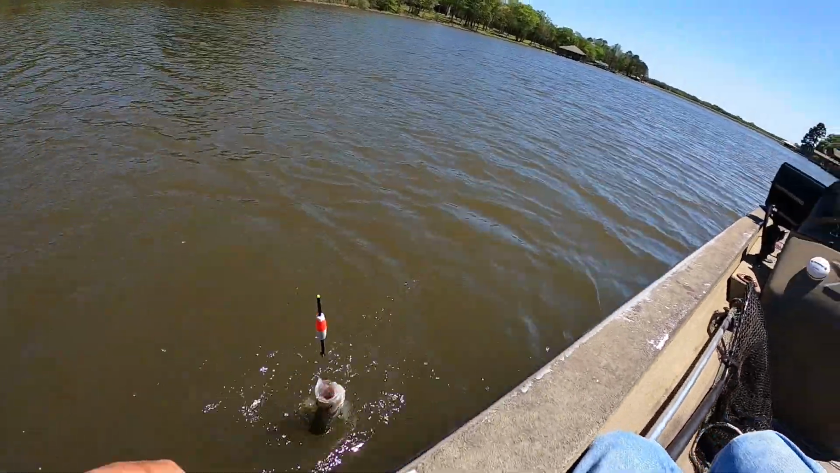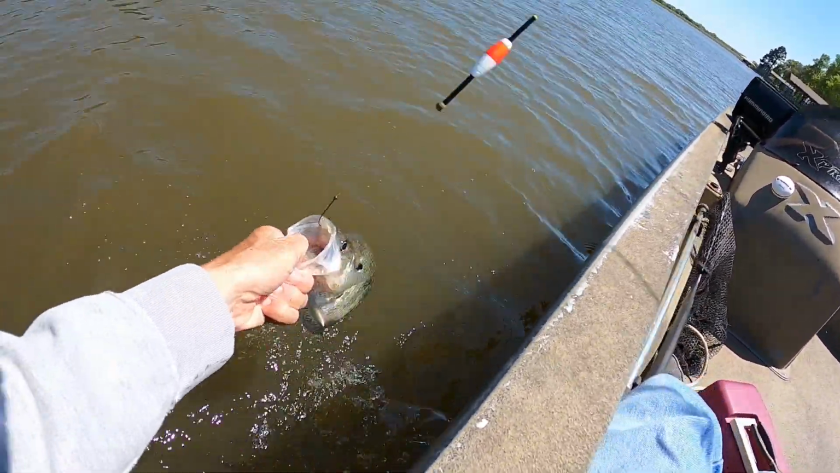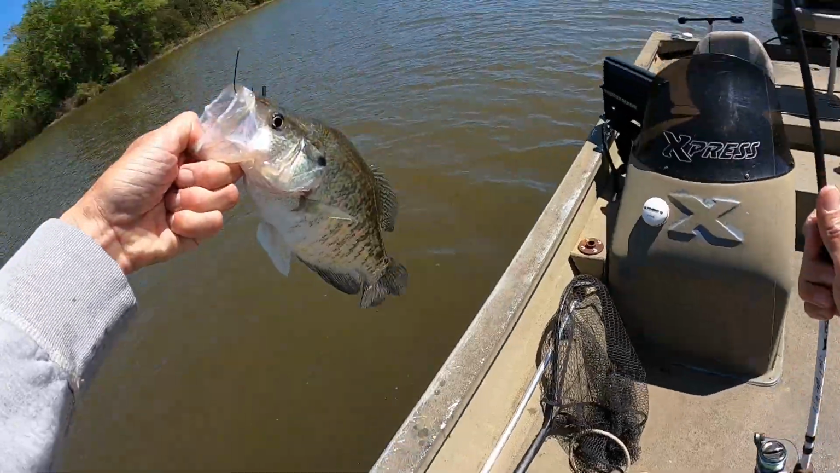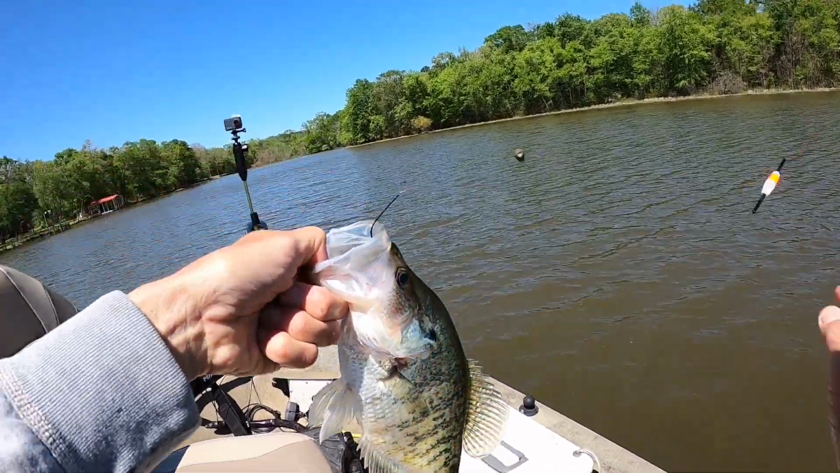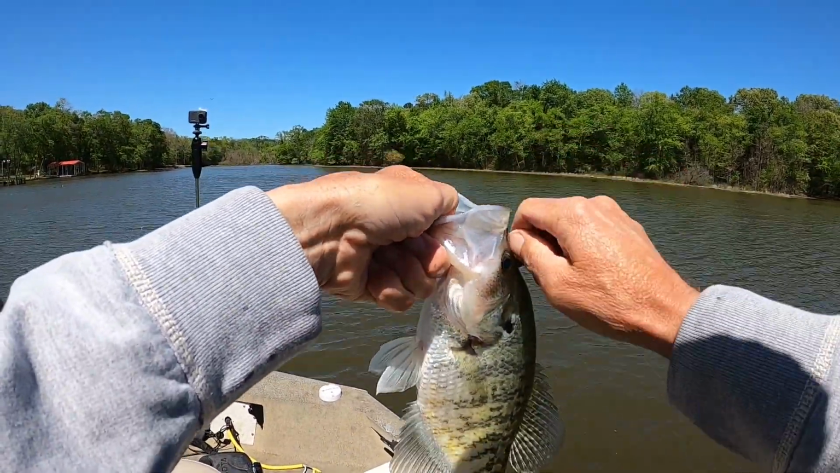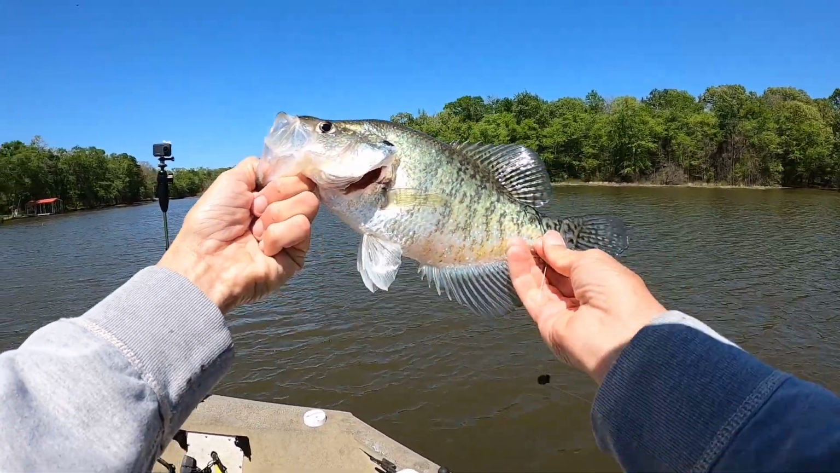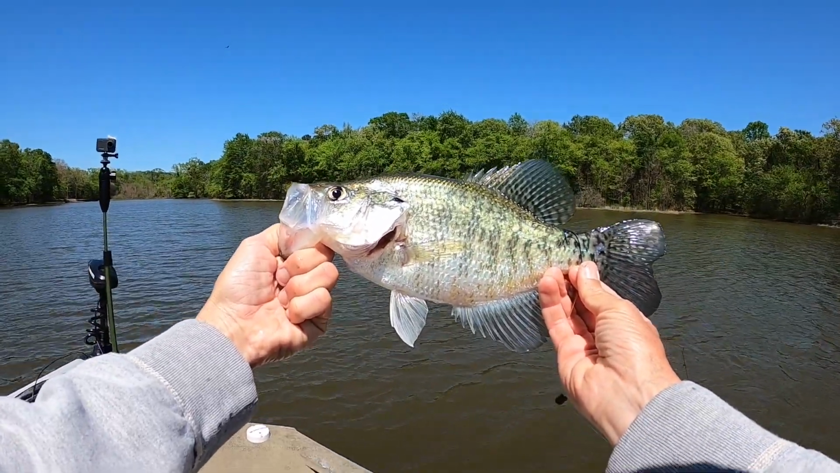Look at this. Another nice one. Beautiful fish. They all look the same, don't they? They all weigh about a pound, pound and a quarter, maybe some of them around a pound and a half. Beautiful, beautiful crappie.